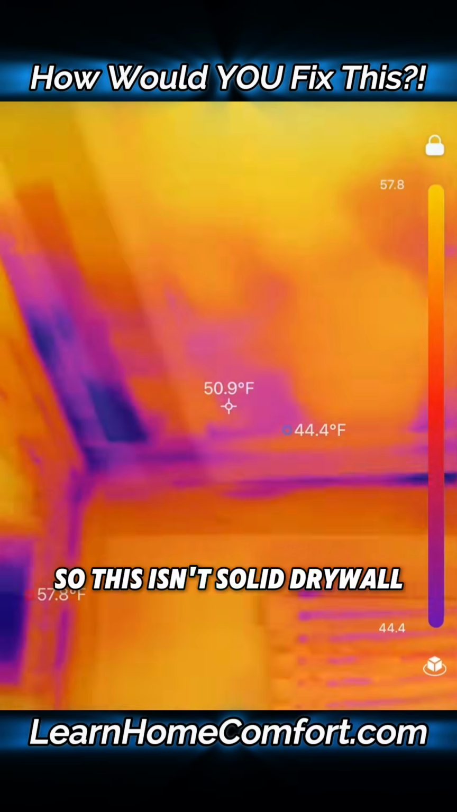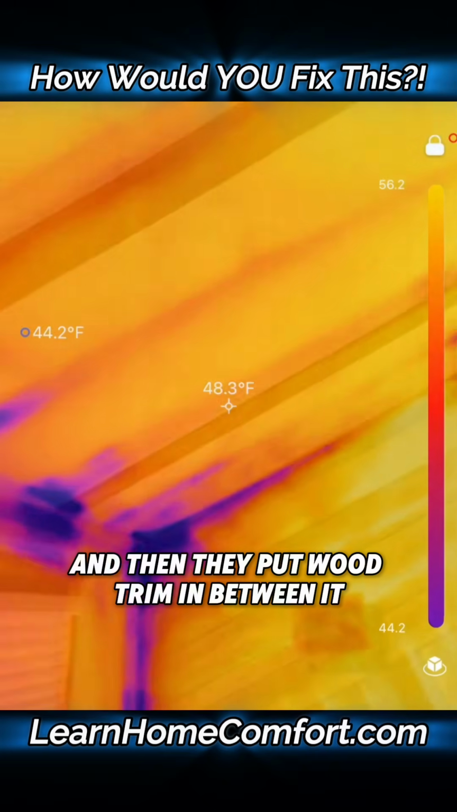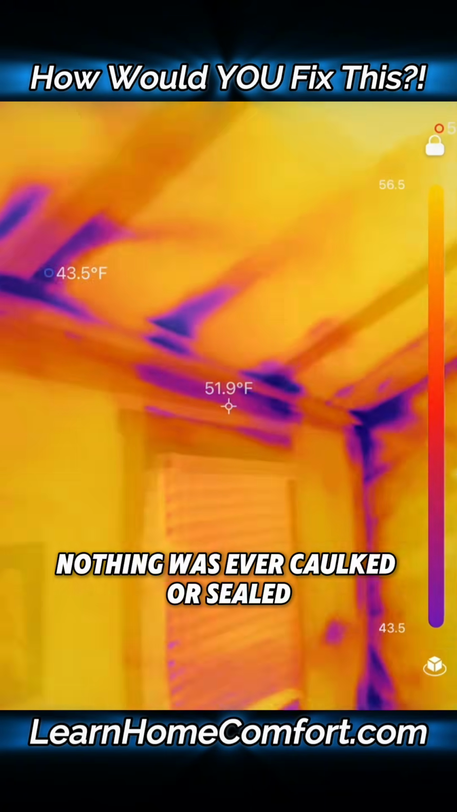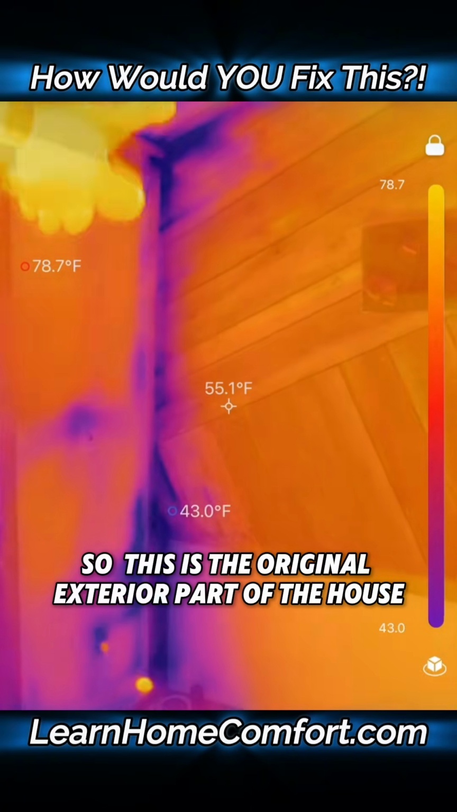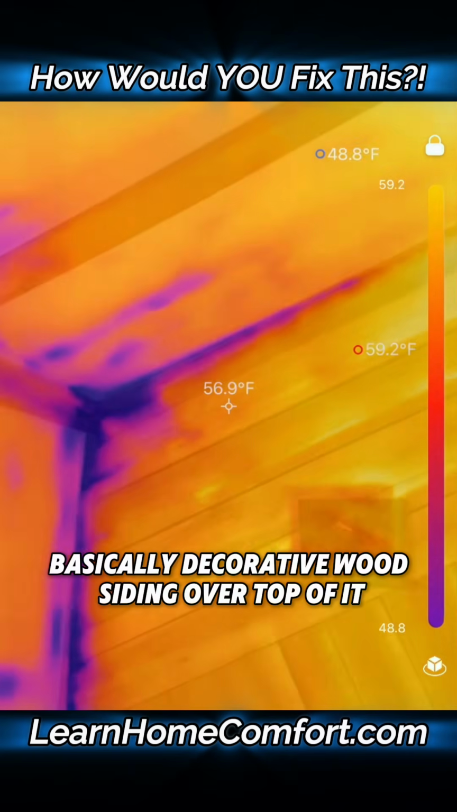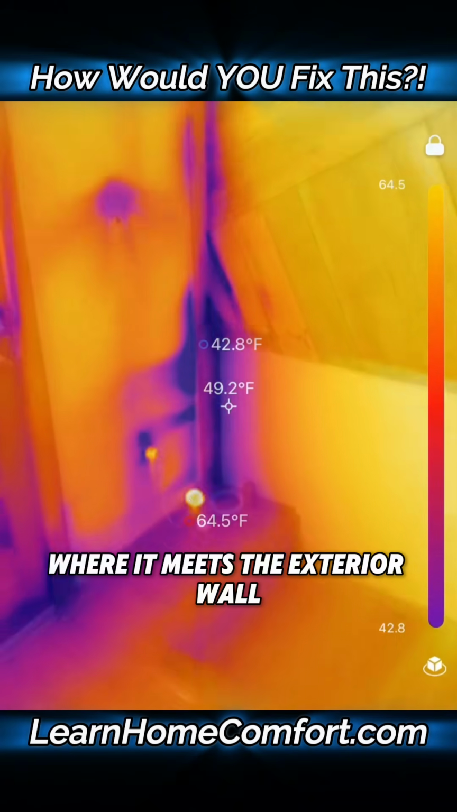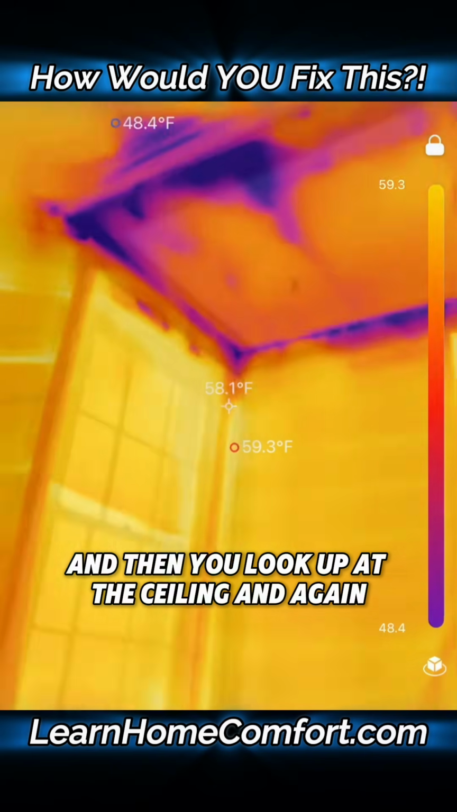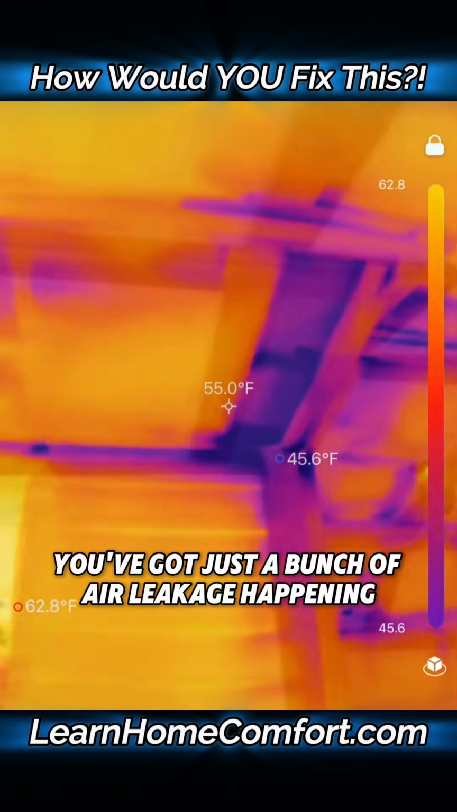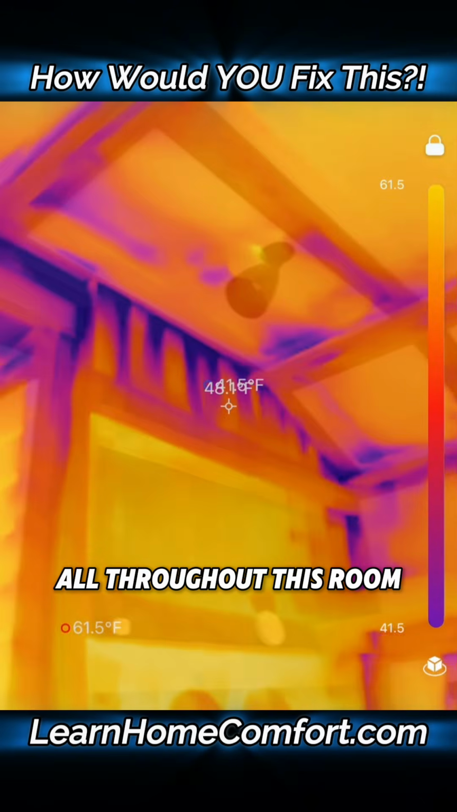So this isn't solid drywall. It looks like some kind of panel board, and then they put wood trim in between it, and where the wood and the paneling come together, nothing was ever caulked or sealed. So this is the original exterior part of the house, and they put some basically decorative wood siding over top of it. Where it meets the ceiling, you've got air leakage coming through. Where it meets the exterior wall, same thing. And then you look up at the ceiling, and again, you've got just a bunch of air leakage happening between the paneling and the trim all throughout this room.